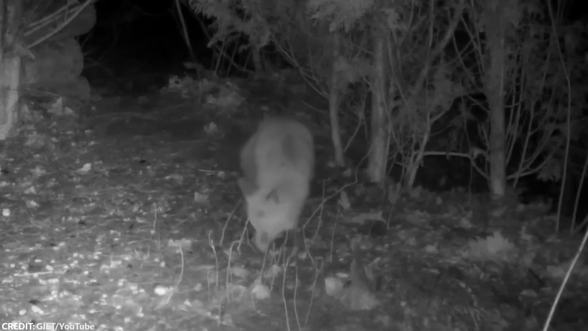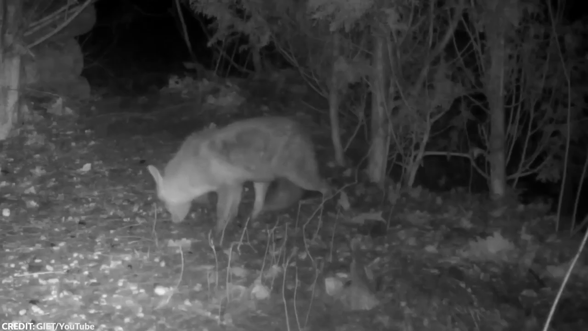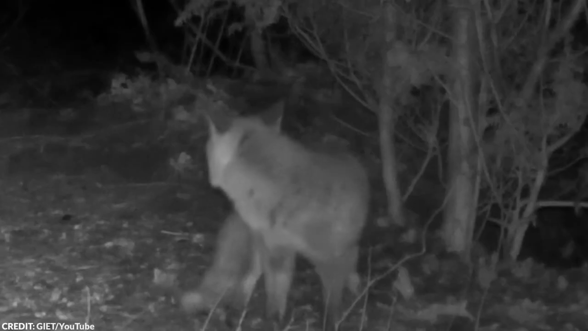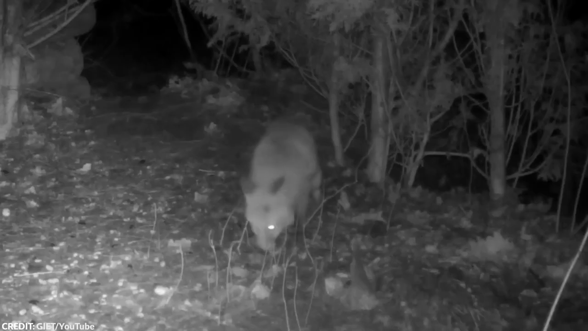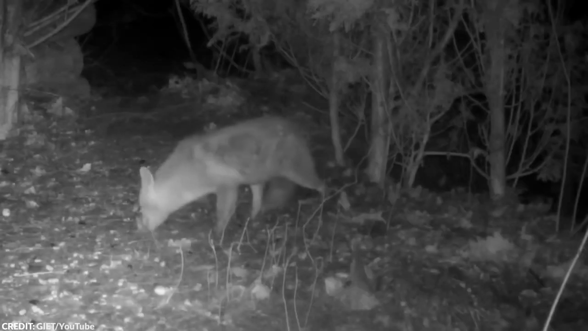Something about this fox is quite strange because only one of its eyes is glowing, which makes it likely that it was actually blind in one eye. While it was sniffing around for food, it suddenly sensed that it was not alone. It looked behind it anxiously, trying to see what it was. When everything seemed quiet again, the fox could finally start eating. It was probably nothing, right?